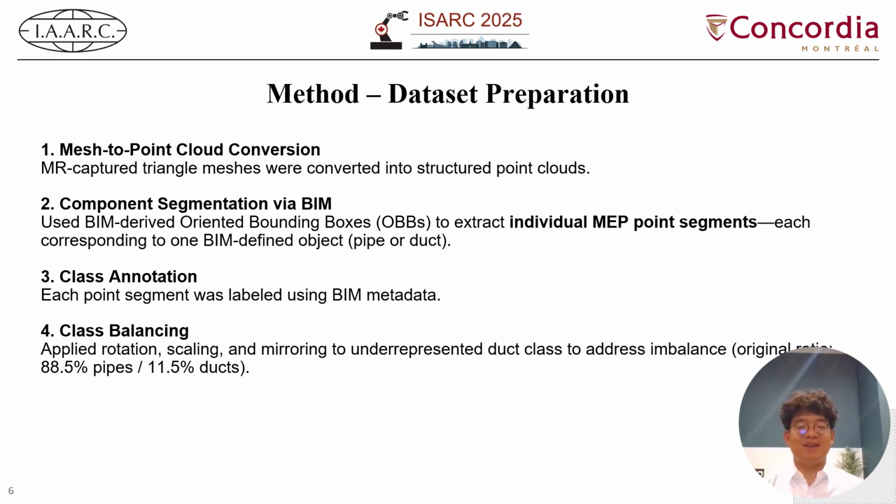Once we collect the mixed reality mesh and BIM data, the next step is to prepare the dataset for deep learning. This involves 4 key steps. First, mesh-to-point cloud conversion. HoloLens 2 generates triangle mesh representations, which are not directly usable for most deep learning models that operate on point clouds. So we first convert the mixed reality captured mesh into a structured point cloud by sampling the mesh surface.